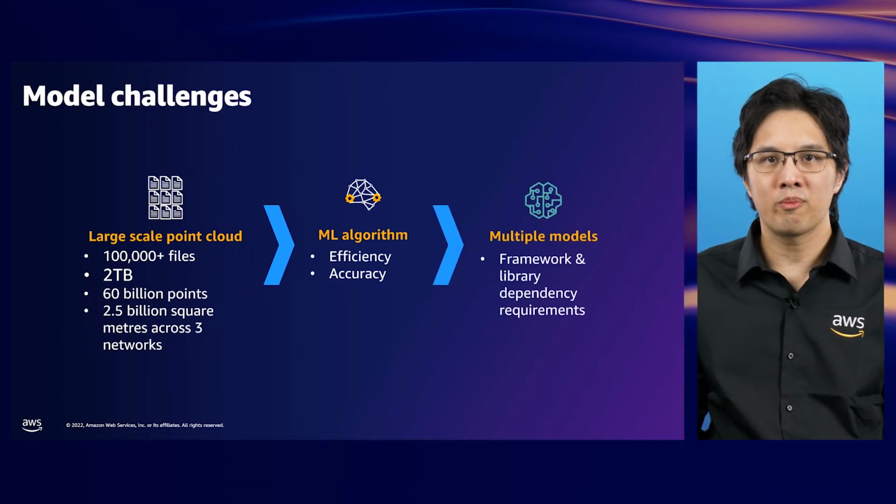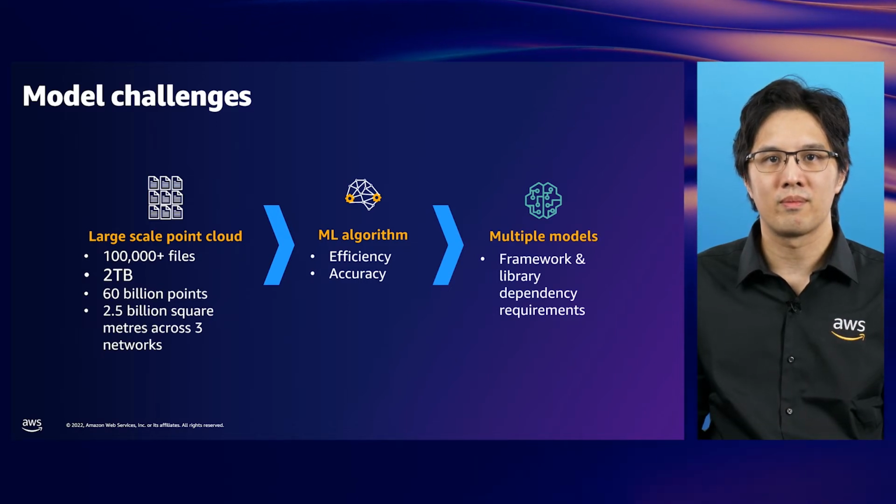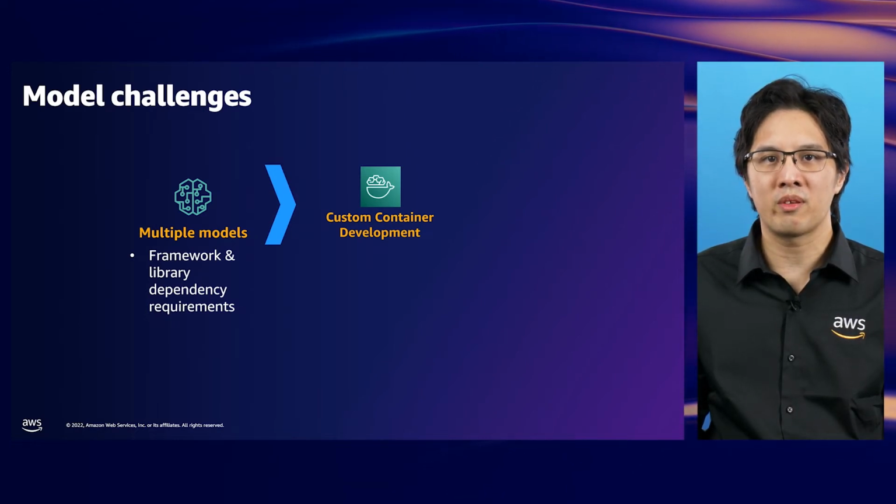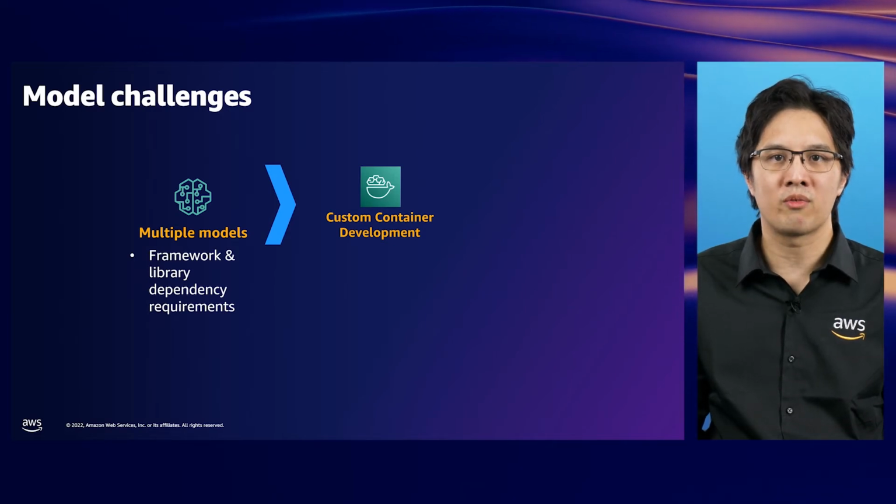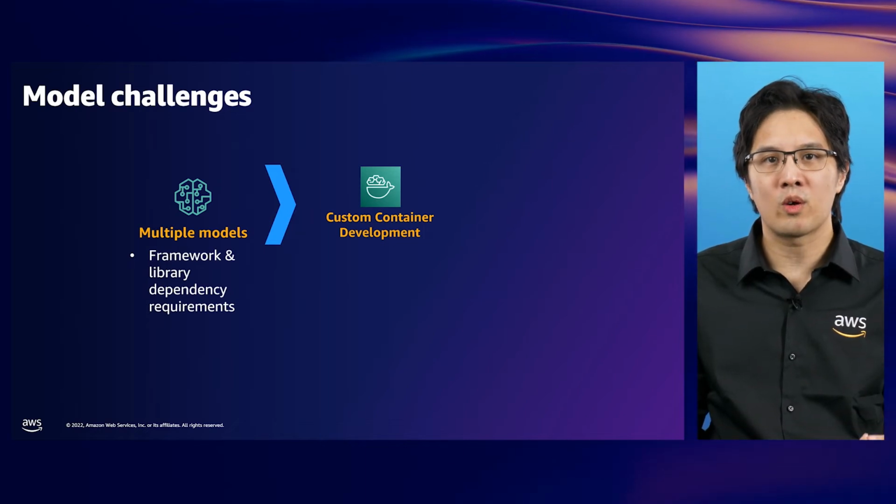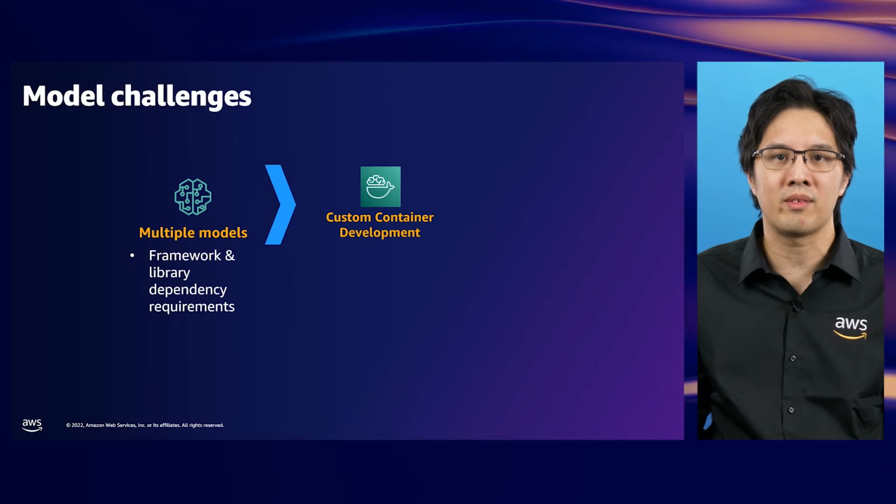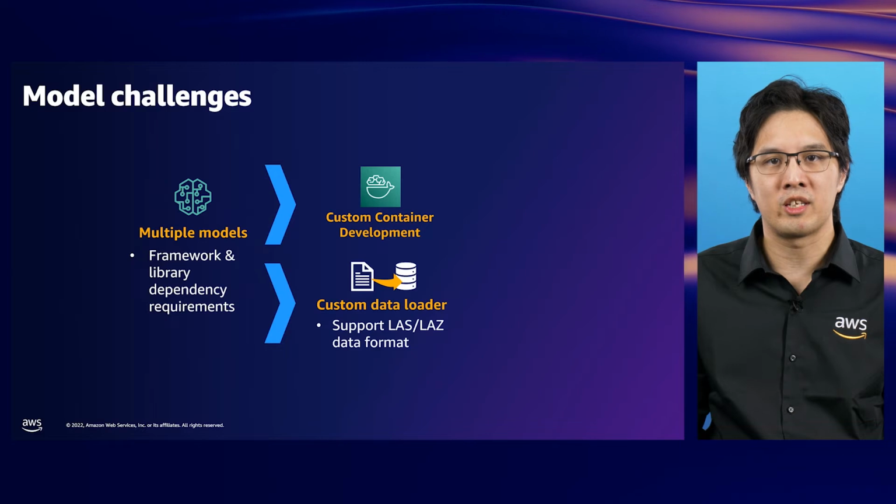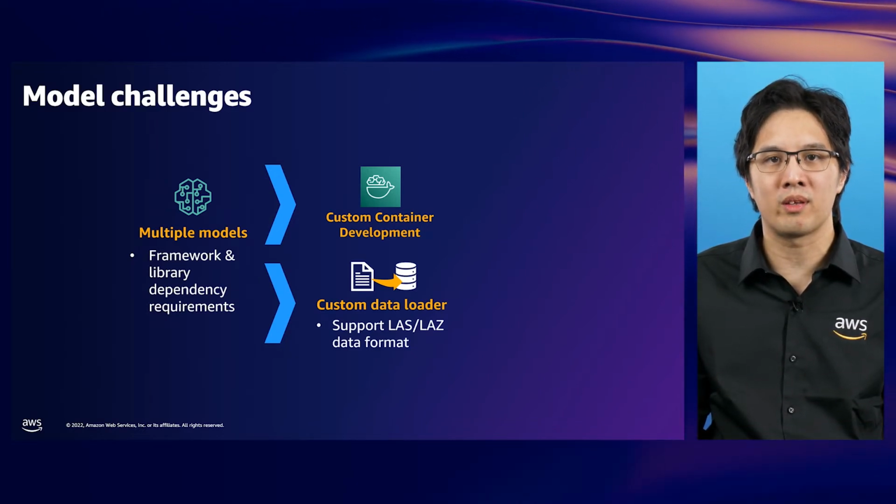To achieve this, we explored and established that we needed to experiment with several well-known point cloud semantic segmentation models. As we dove deeper into the models, we found that these models had frameworks with specific libraries and driver dependencies. As such, we had to develop custom Docker containers for each algorithm that we were going to experiment with. A word of advice: the container development can take quite a bit of time, mainly because semantic segmentation frameworks require specific versions for their library dependencies. Finally, many of these well-known point cloud semantic segmentation frameworks did not support LAS files out of the box, so we had to write a custom data loader to support this as well.